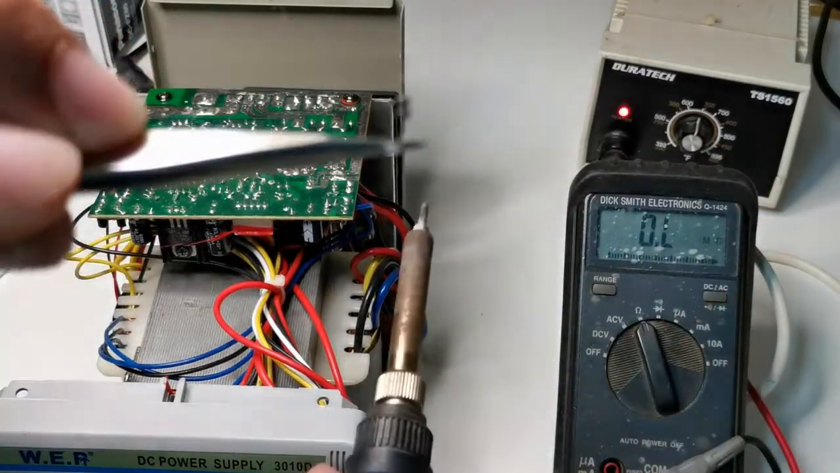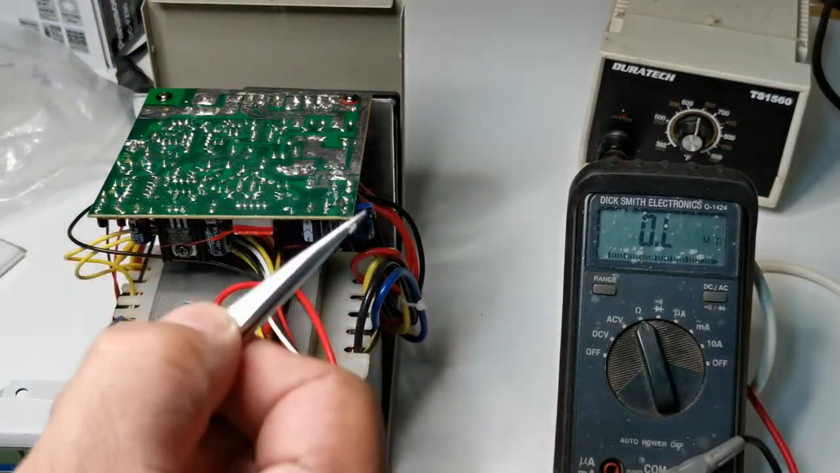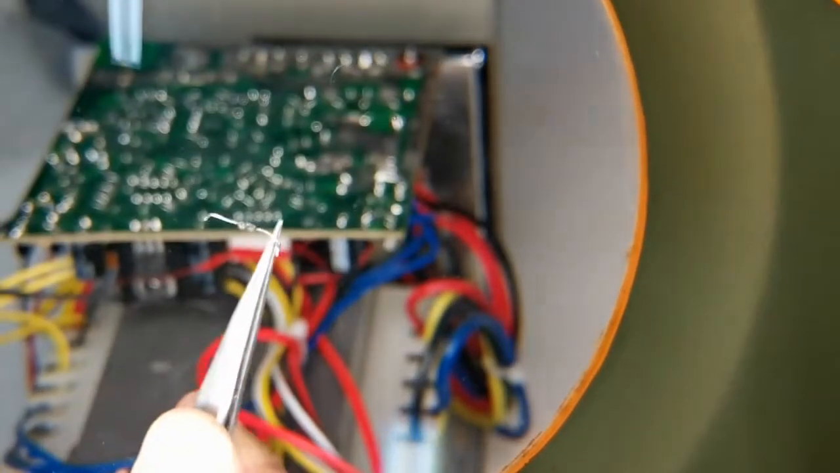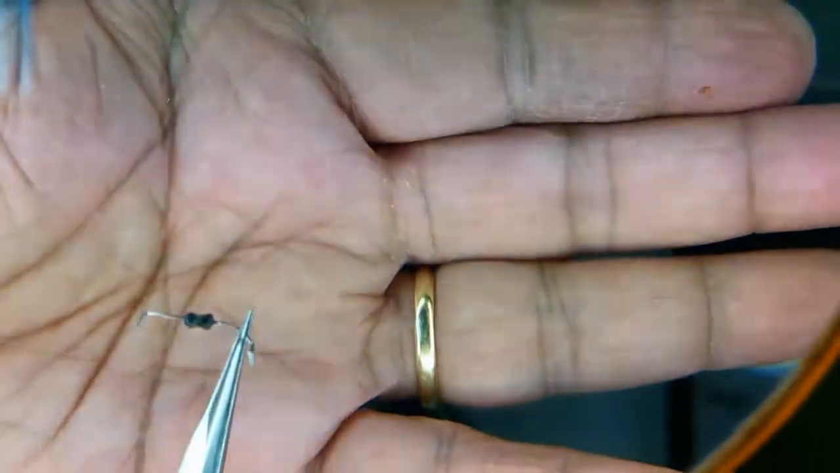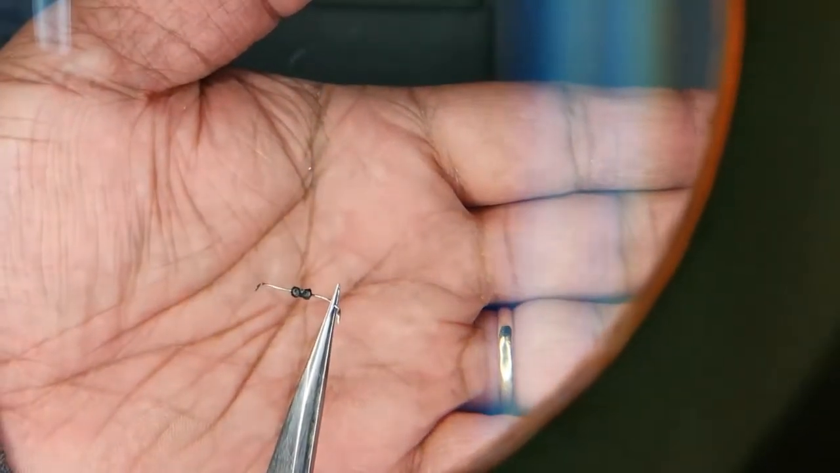Okay, see, not sure if you can see this. See, that's badly burned. Okay.